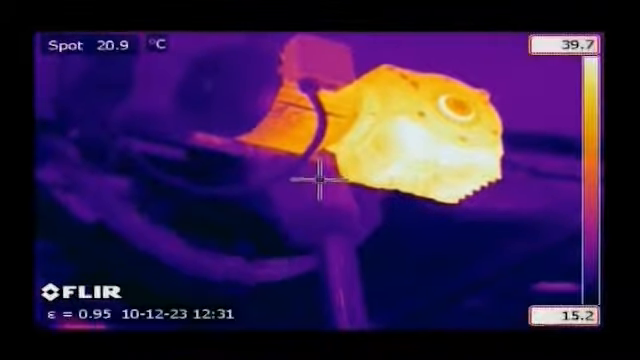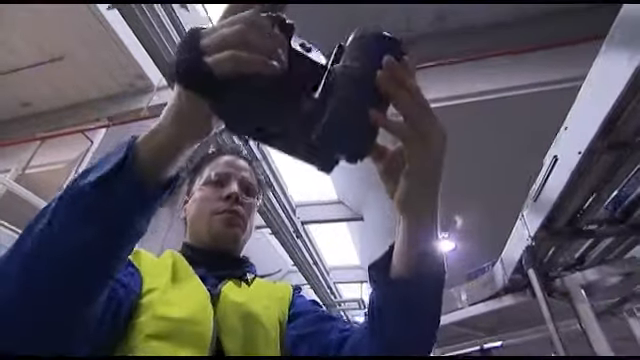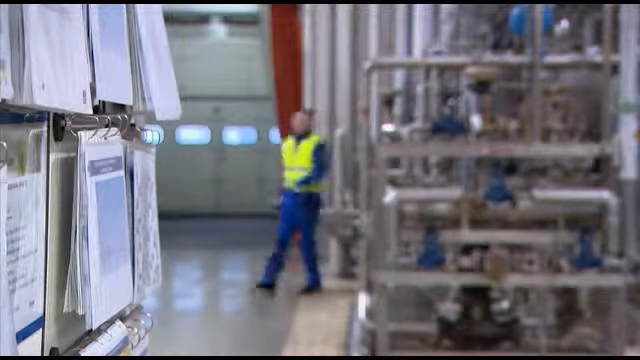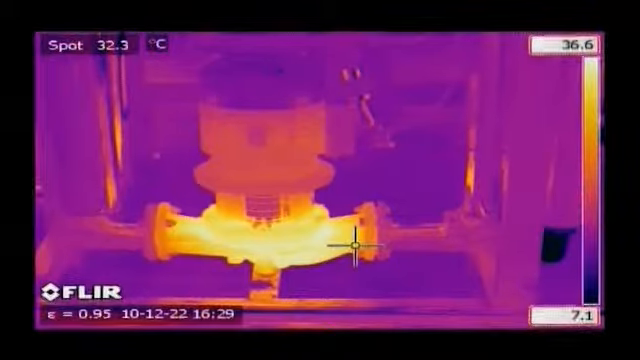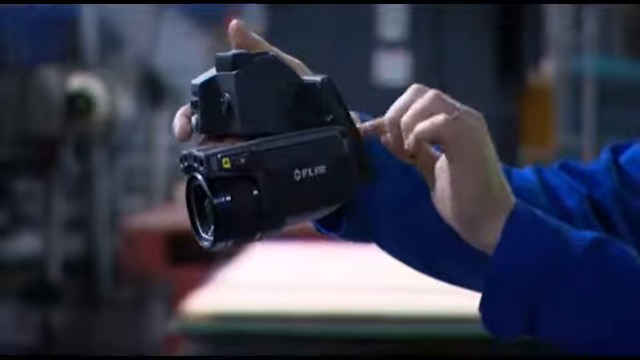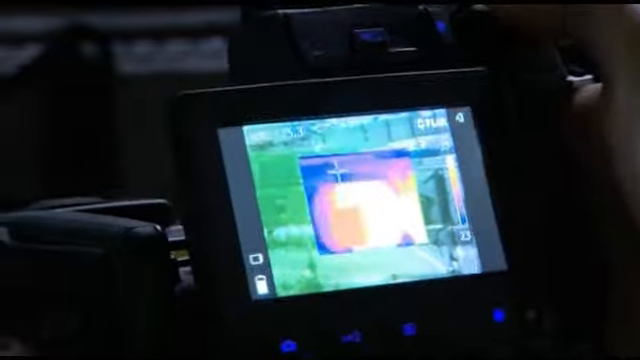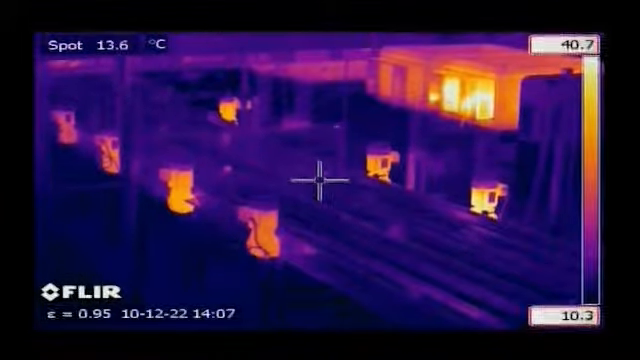Motors are also widely inspected with thermal imaging cameras. Motors can be observed for brush contact wear and armature shorts, both of which typically produce excess heat, but not necessarily vibration, prior to failure. Thermal imaging gives a full overview and allows to compare the temperature of different motors. When necessary, further examination of the overheating motor can be done.